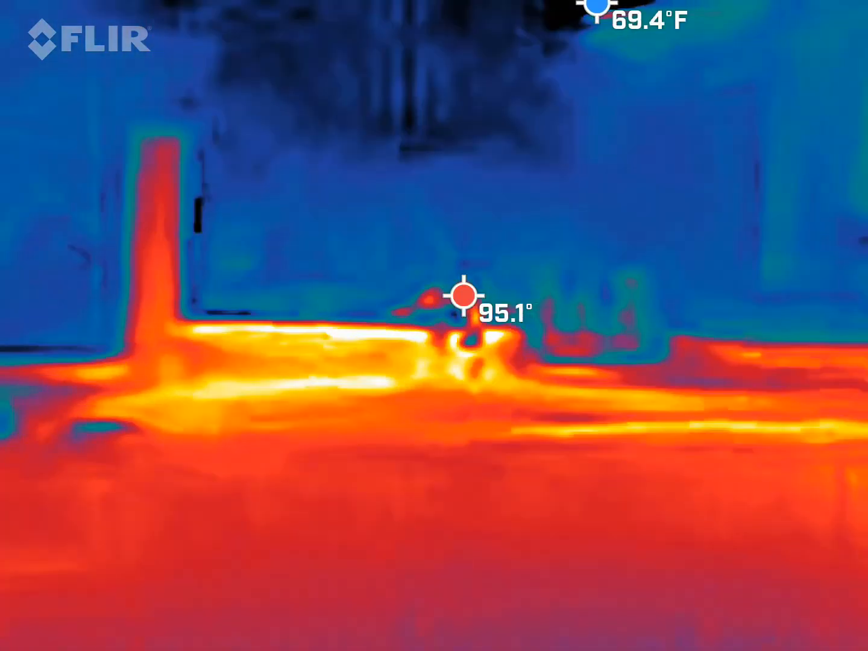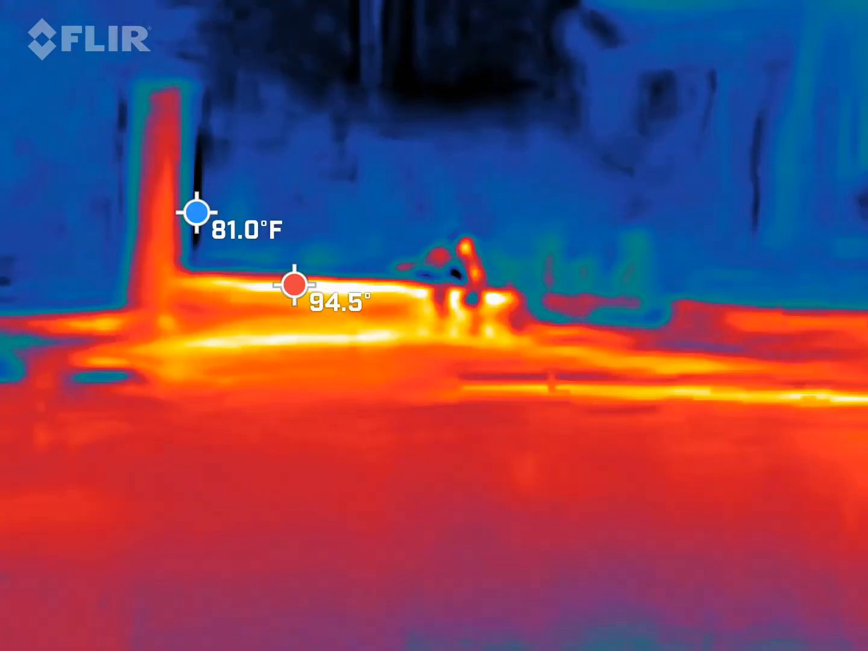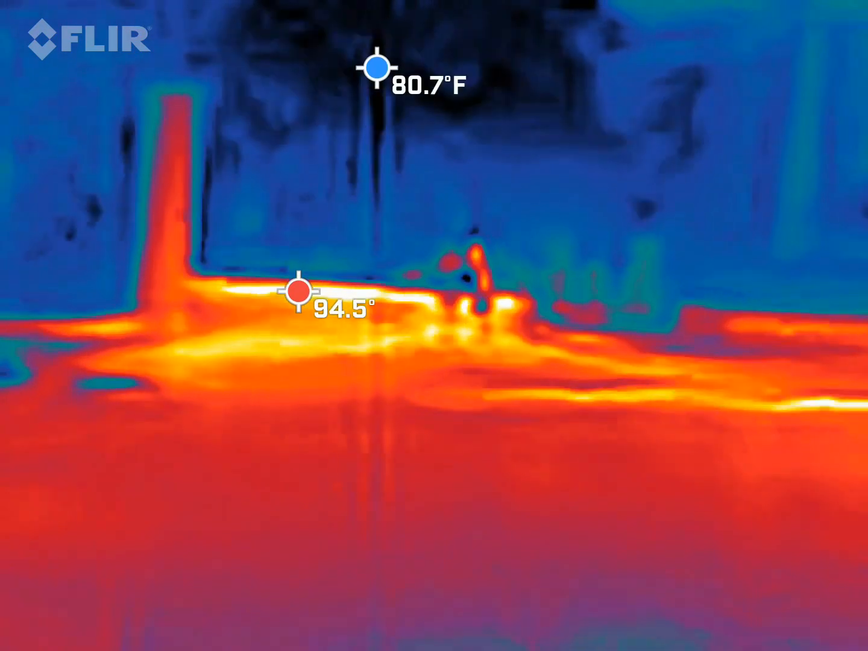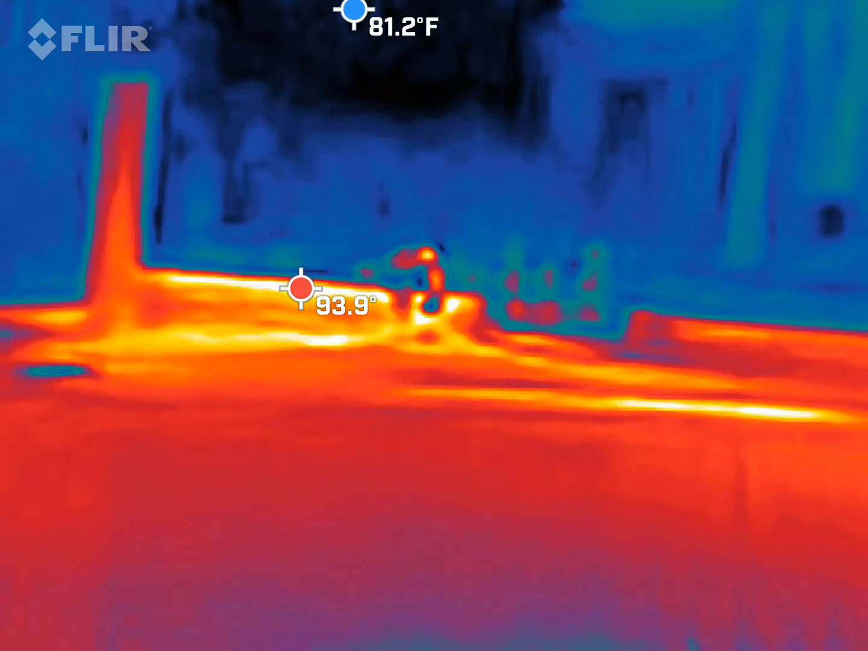The red and the blue dot, or the temperature, the highest temperature and the lowest temperature. What does it say? It's from the hottest to the lowest.